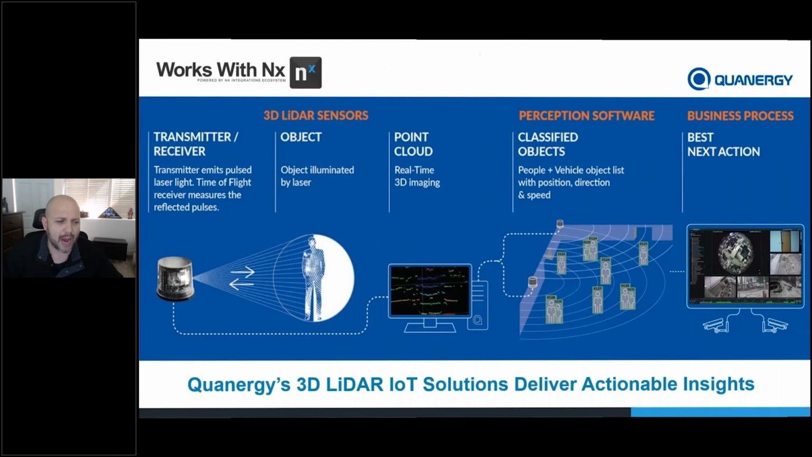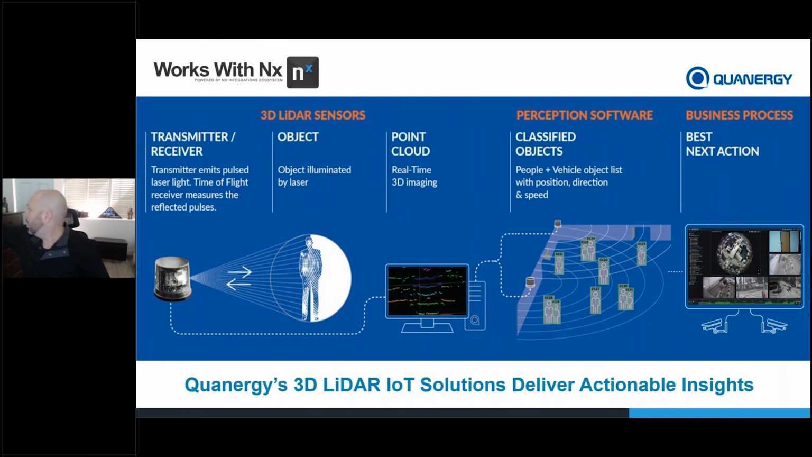So how does this all work? You see me on my camera. I'm going to show you guys. I have a sensor. This is our flagship sensor, an M8 sensor, and it's a PoE device. You connect your RJ45 connector directly into it.